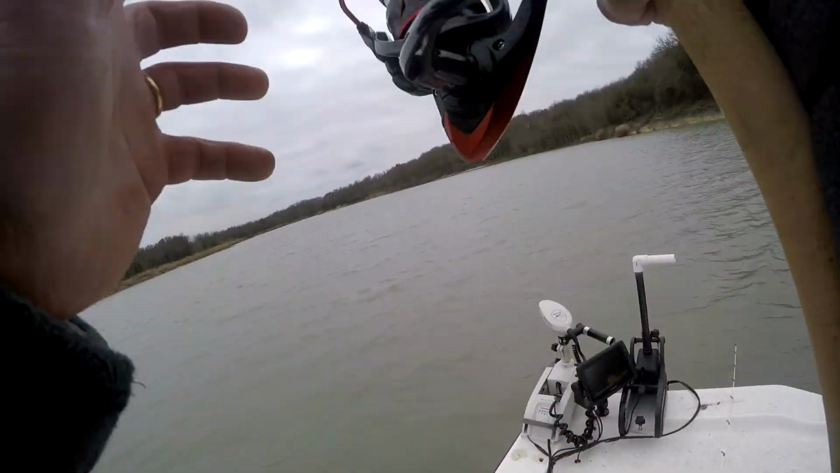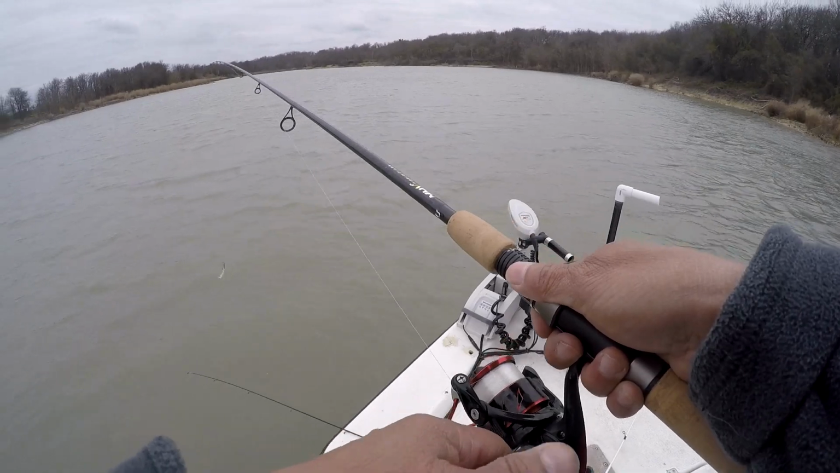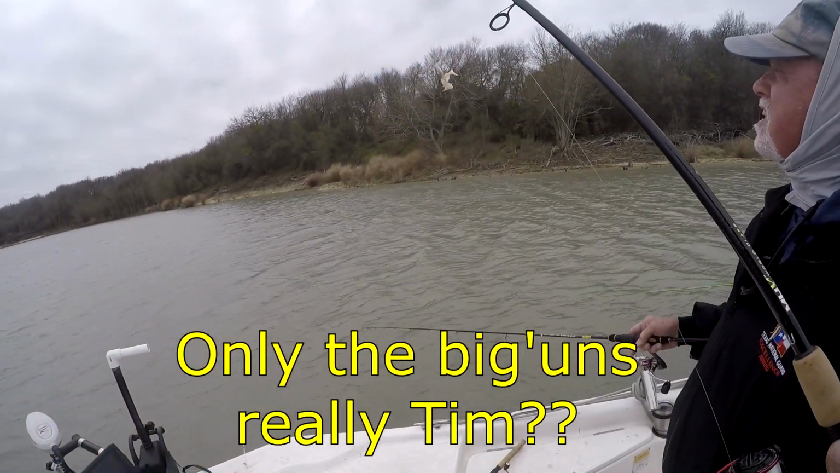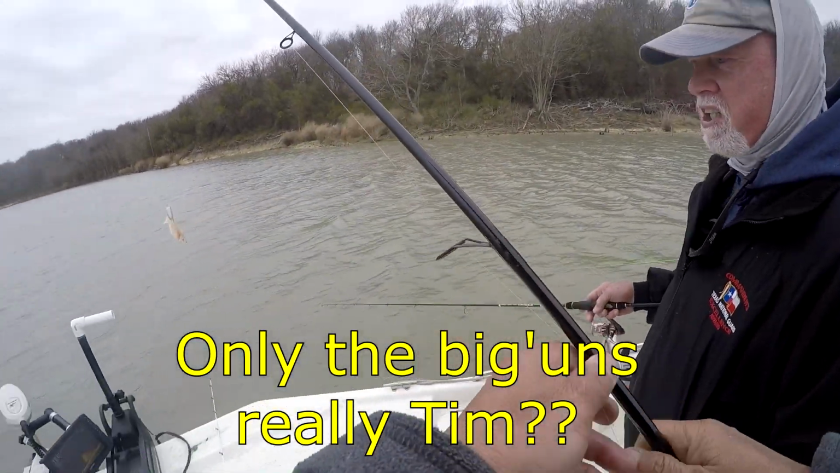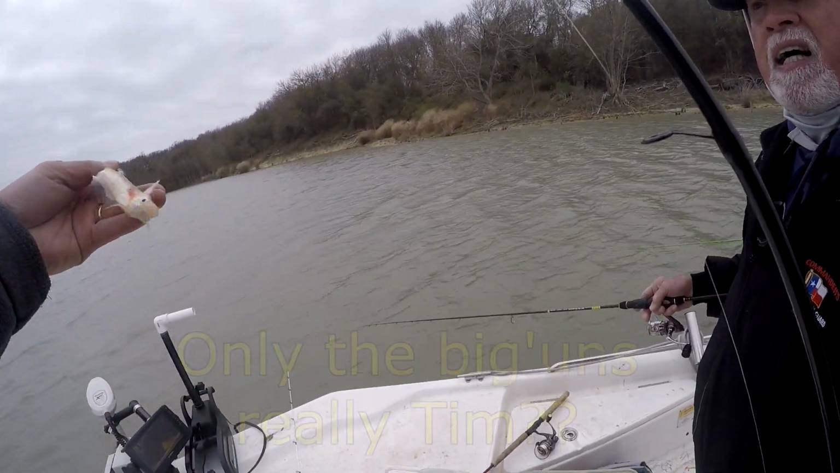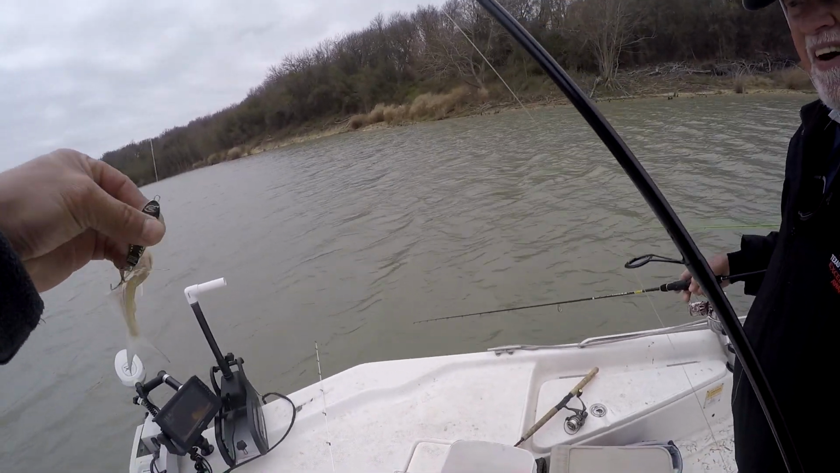No. Look at all that fish. Oh, nope. He had a hit. He hit it. Oh my God. That's what we're seeing. Shad. Wow. Big shad. That's nice. Look how white he is. Is that a shad? Oh, no, it's catfish. I'll be darned.